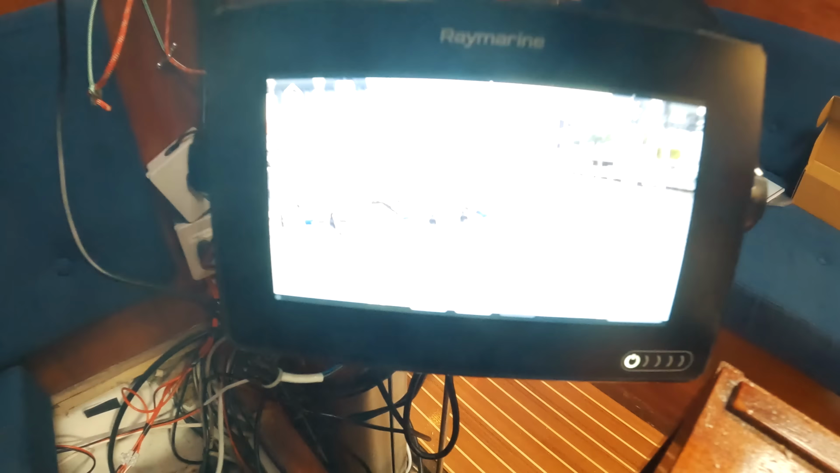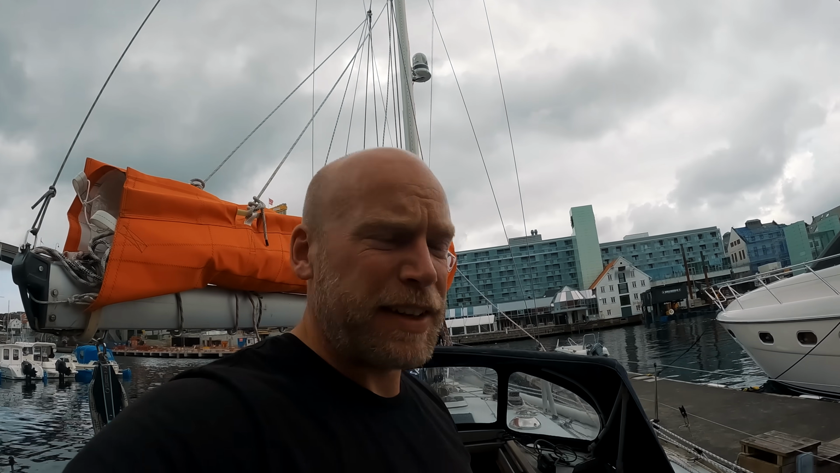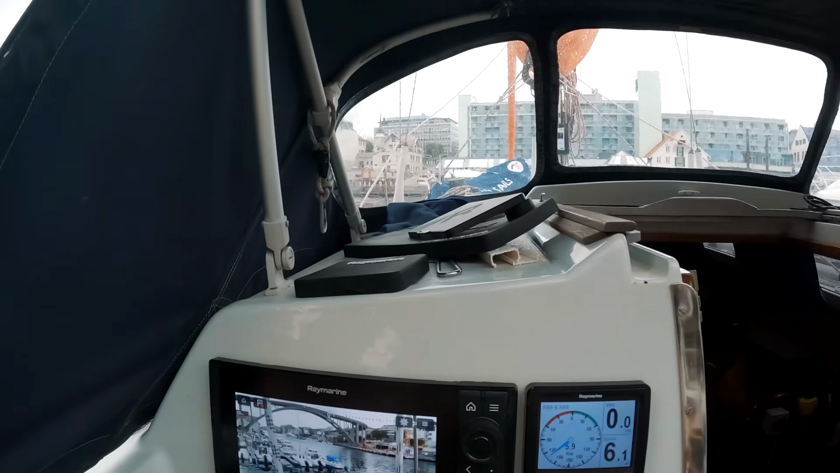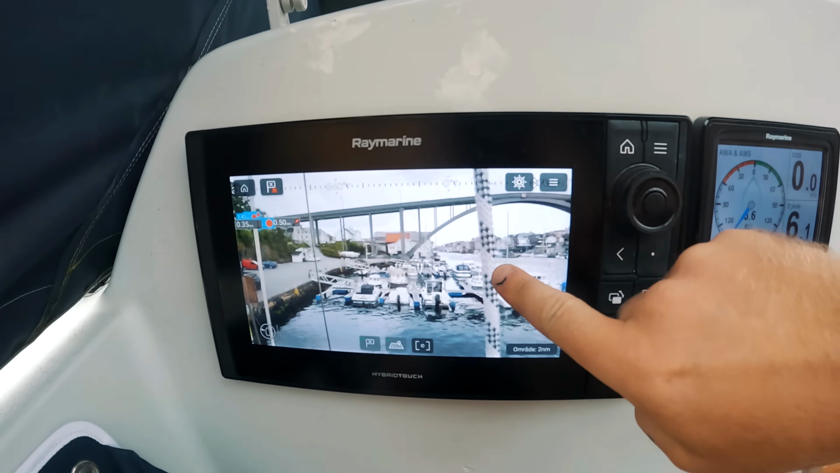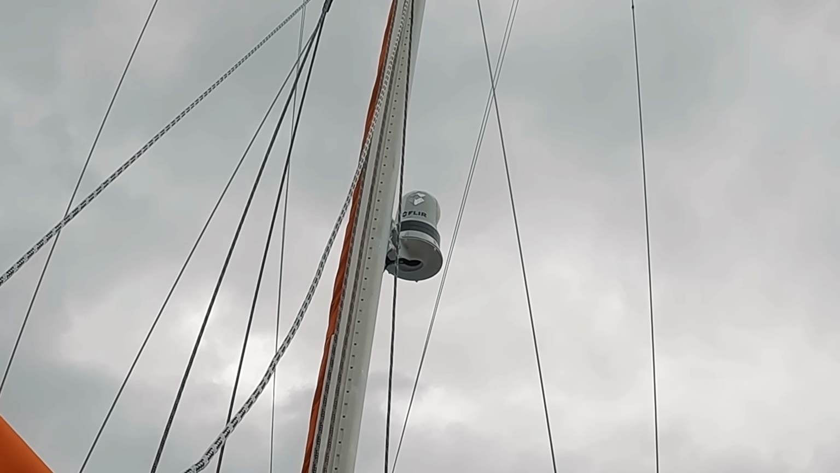So this is the cam view from the M300C. Everything seems to be connected correctly, and we have vision and control of the camera. Look at that.